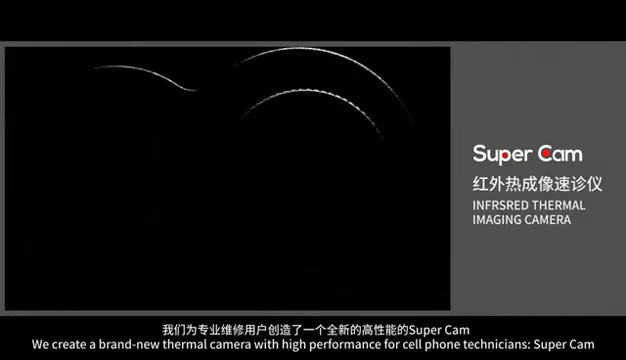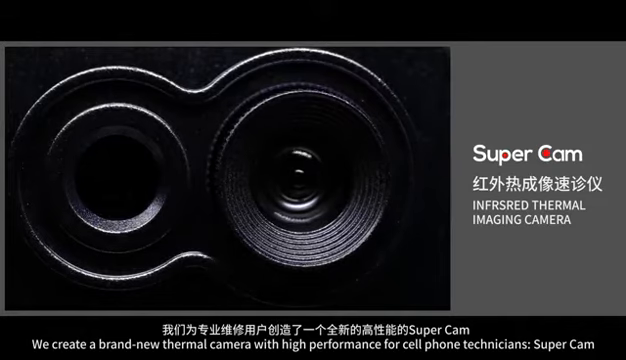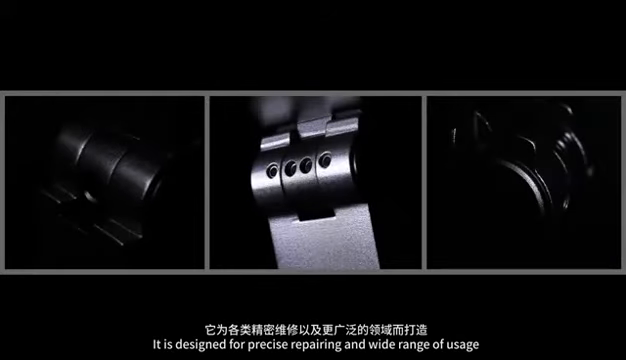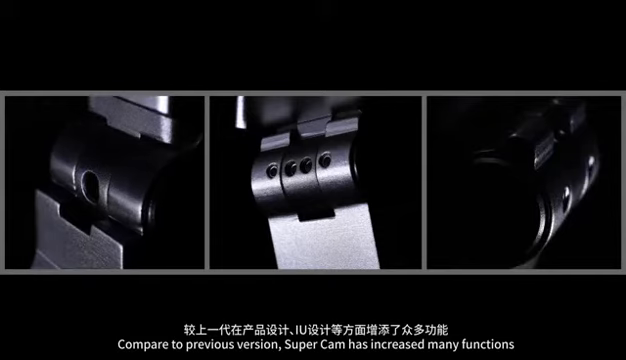We create a brand new thermal camera with high performance for cell phone technicians, SuperCam. It is designed for precise repairing and a wide range of usage. Compared to the previous version, SuperCam has increased many functions.